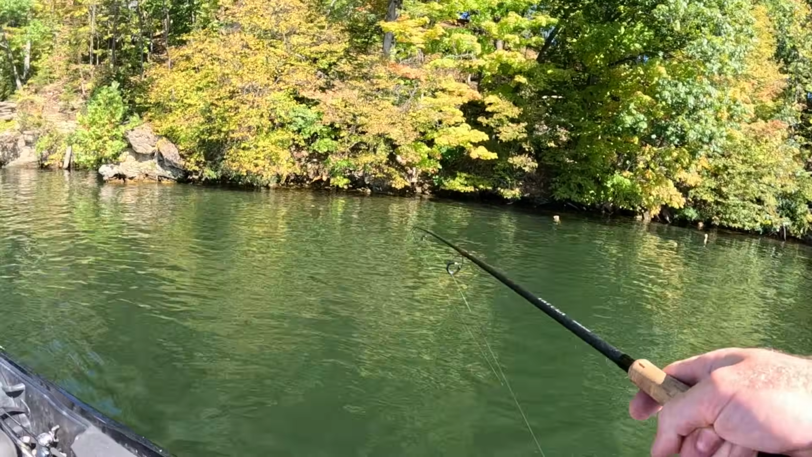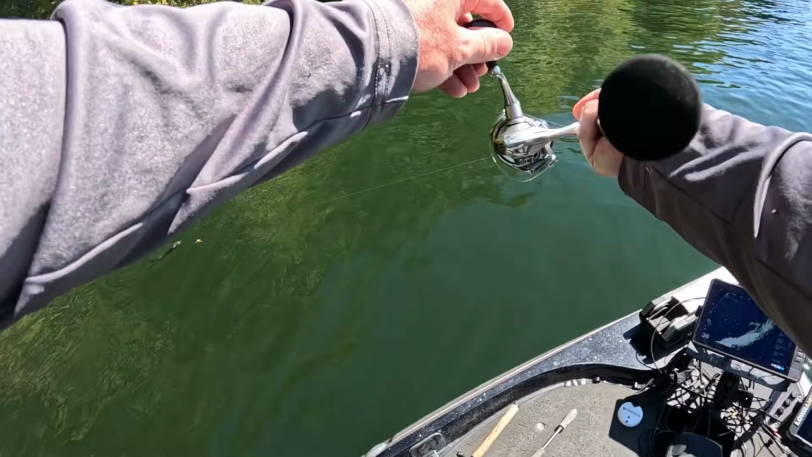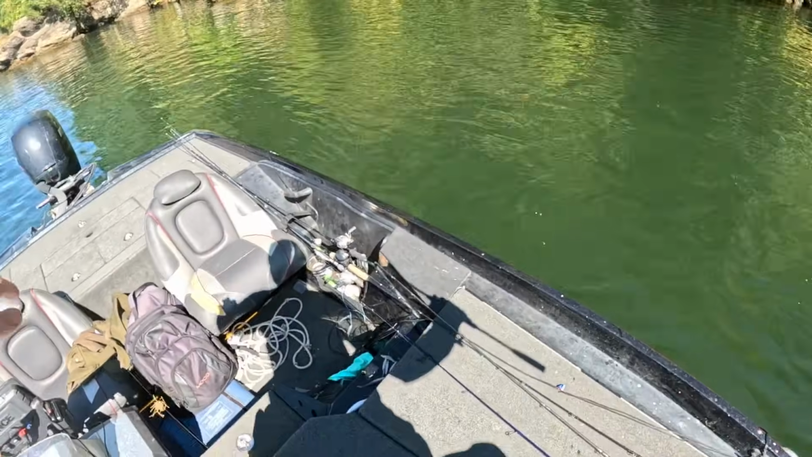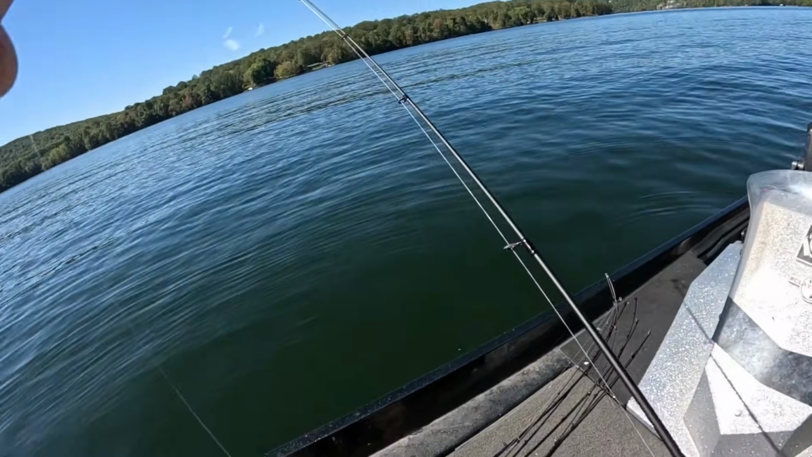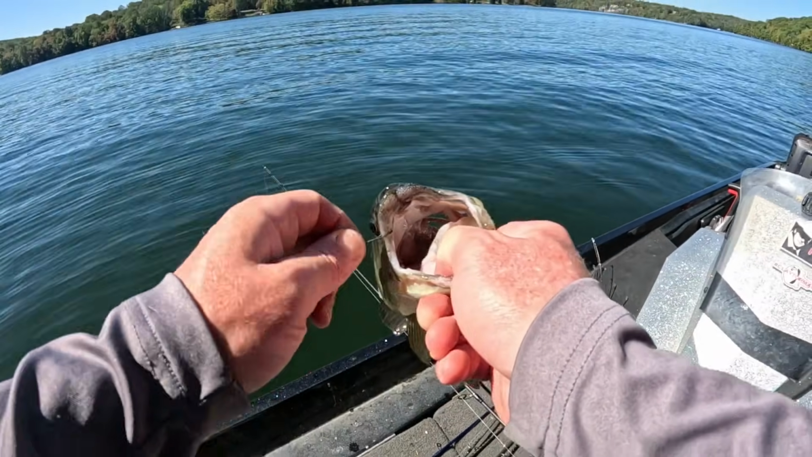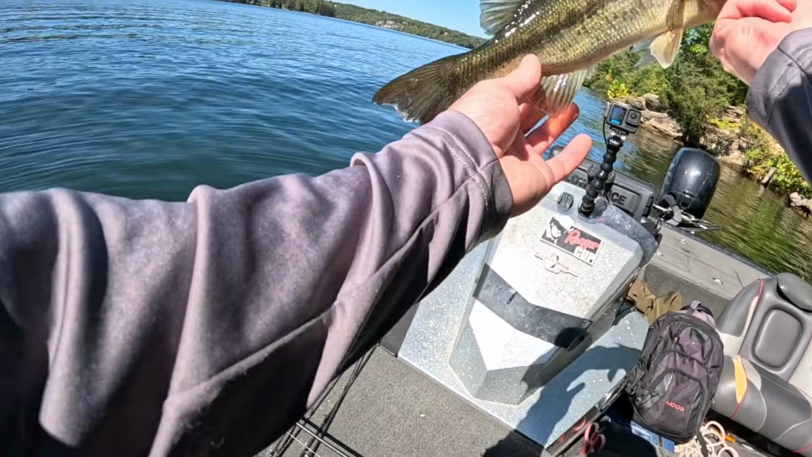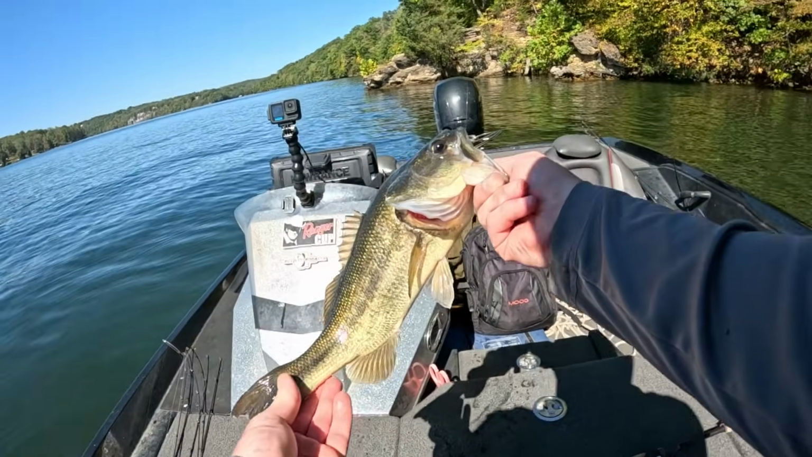Nice one. Nice largemouth on the OSP. Looking kind of malnourished. 14, 15-inch bass.